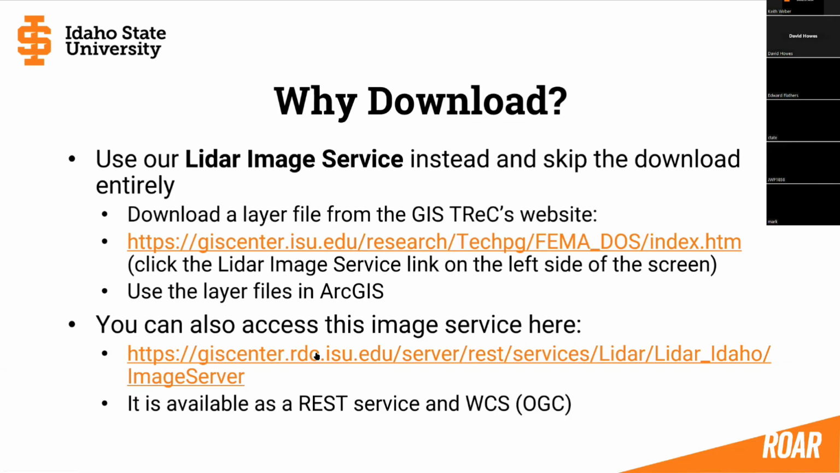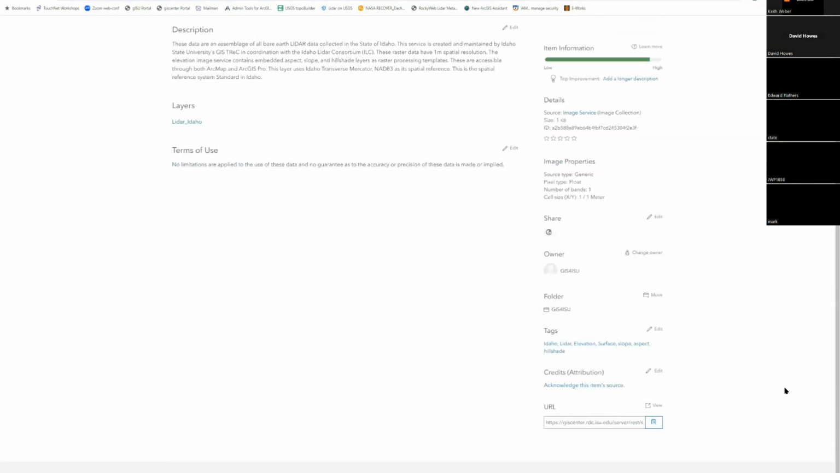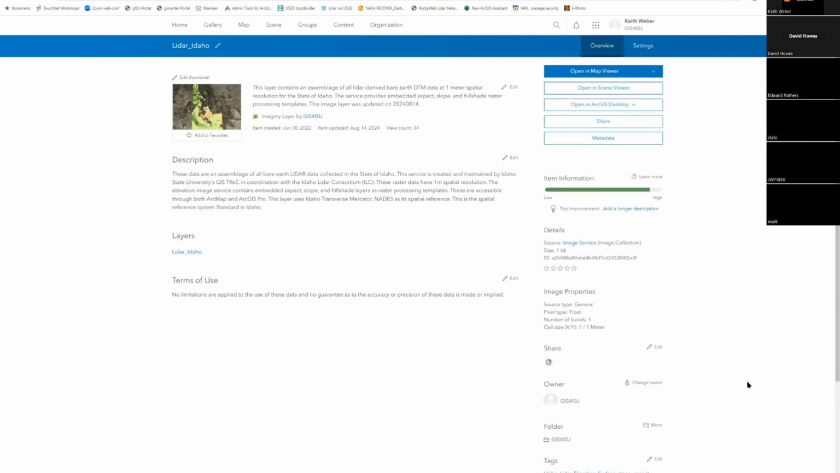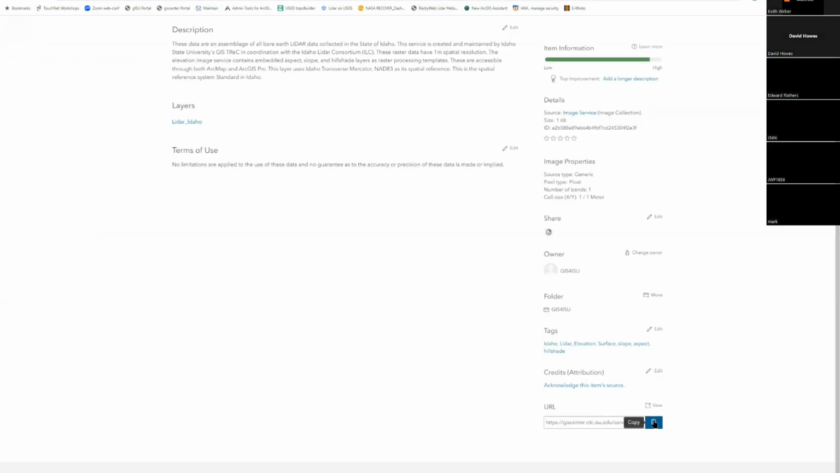So I'm going to launch this. So this is our portal. This is where this very large mosaic data set is served from, one of our GIS Center servers, and you can view this REST endpoint information from here. And you can also copy this if you need to, if you want to.